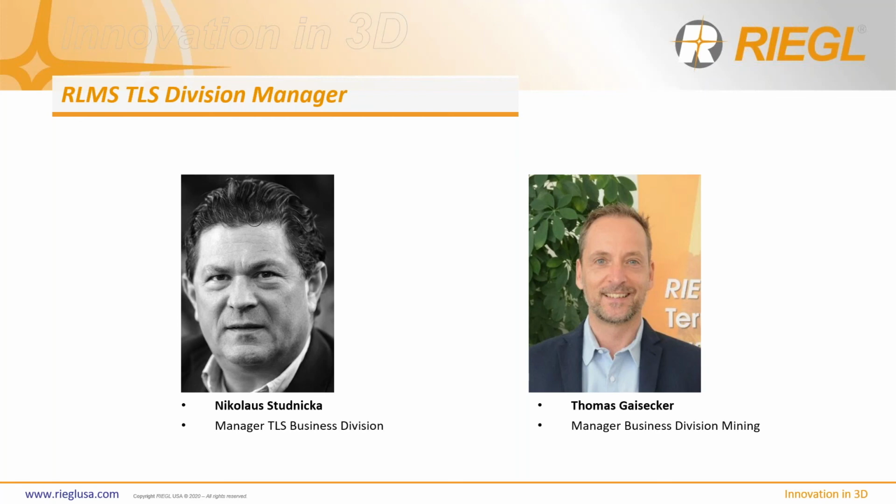And then, of course, Mr. Thomas Gasker is solely in charge of the mining division. So these scanners have played a big part in survey, mapping, and engineering, but of course, mining is also a big segment for us as well. We have mining applications and mining companies all over the world, and we're everywhere in the mining industry.